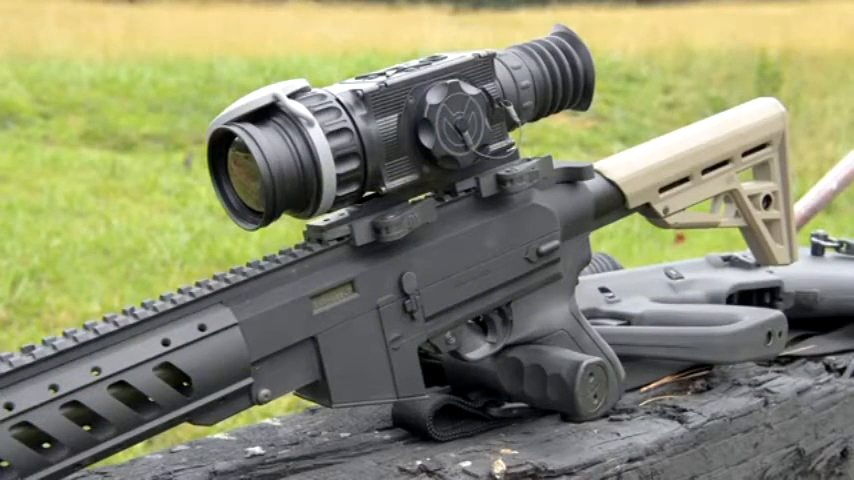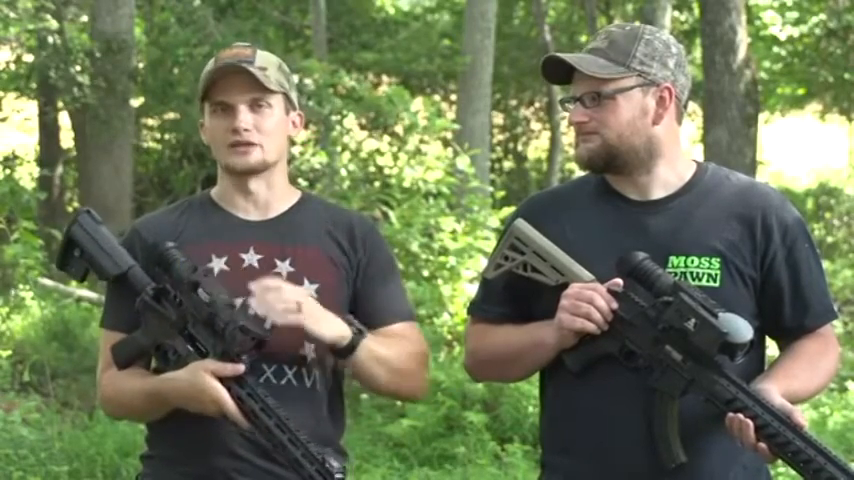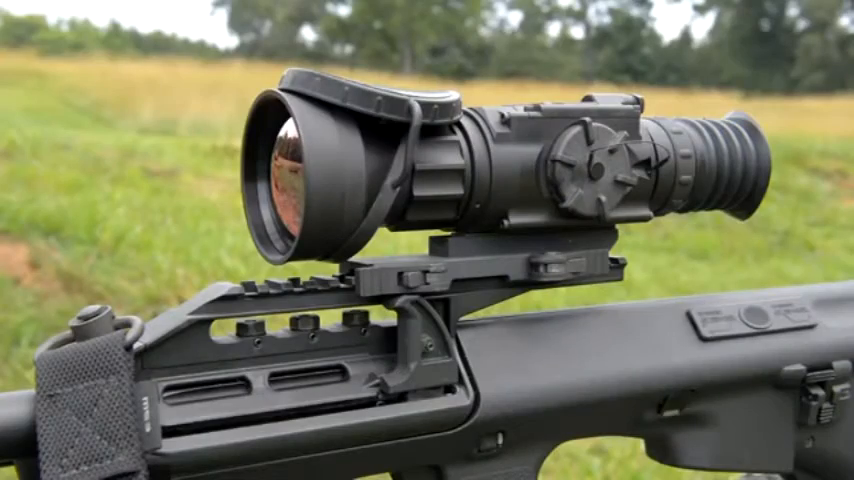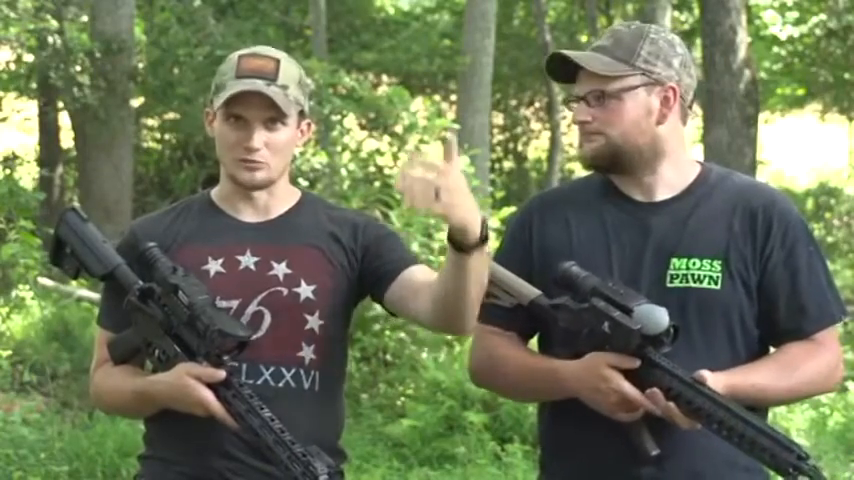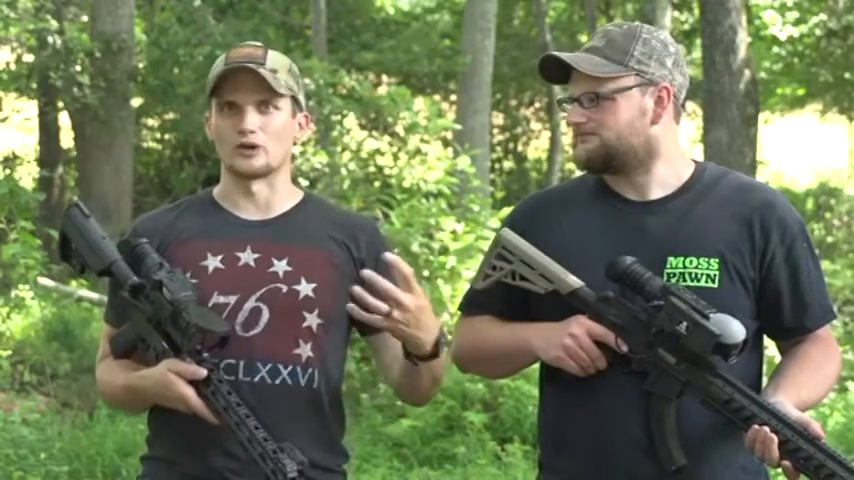It's just like buying any other quality optic, but thermals work by taking those infrared rays and converting them into a digital image. And the way these optics do that is they use a special type of lens called germanium. The germanium is a material that allows infrared rays to pass through. If you tried to use this thermal optic through, say, your house and look out your window, you're not going to see anything but a gray haze, or whatever color haze you've got the optic set to, because it's just not going to pass through that regular glass.